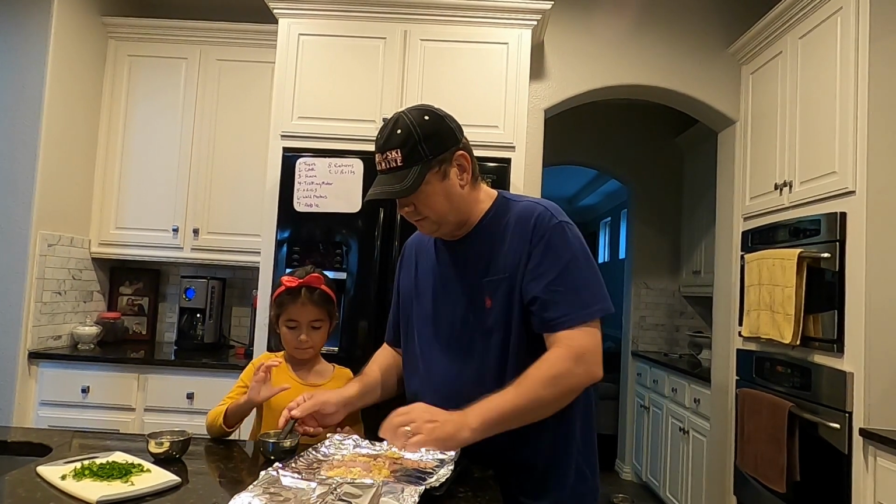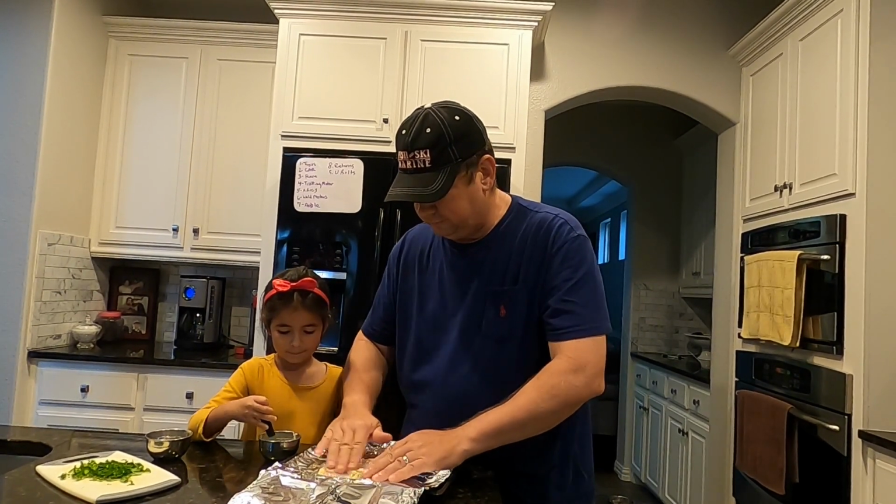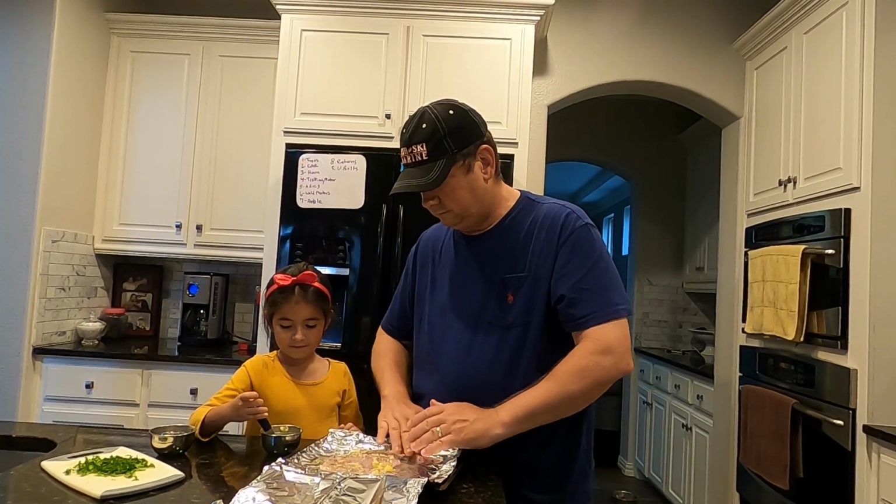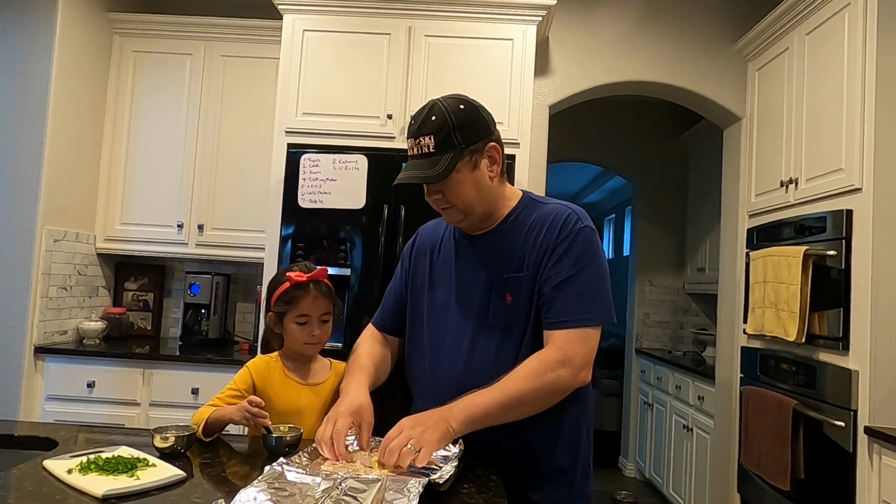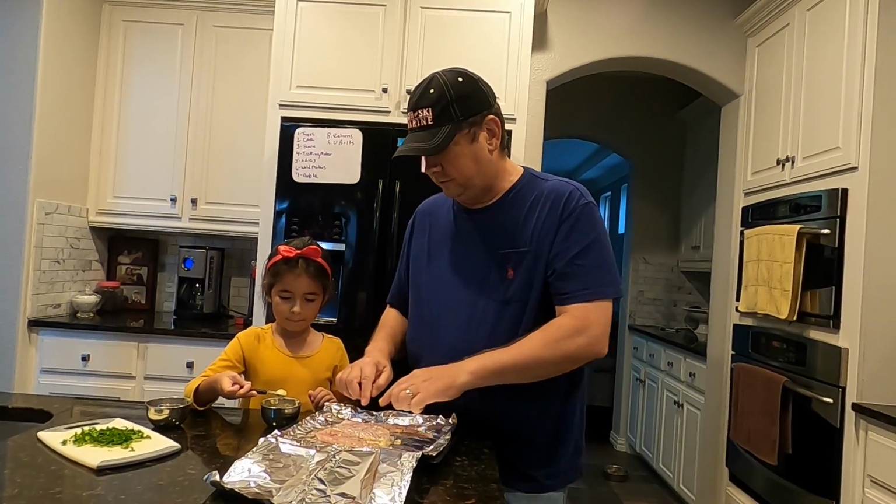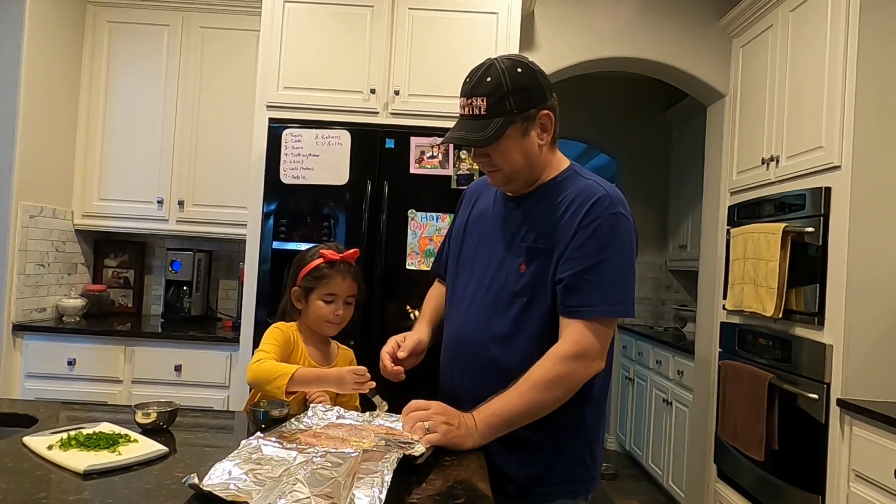The butter's kind of unmelting a little bit, but that's okay. It's like eggs. It's kind of like eggs, isn't it? Okay. Can you sprinkle some on? Start here first. A whole bunch, quickly.